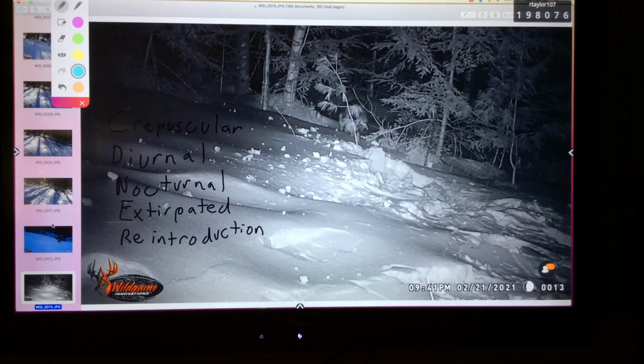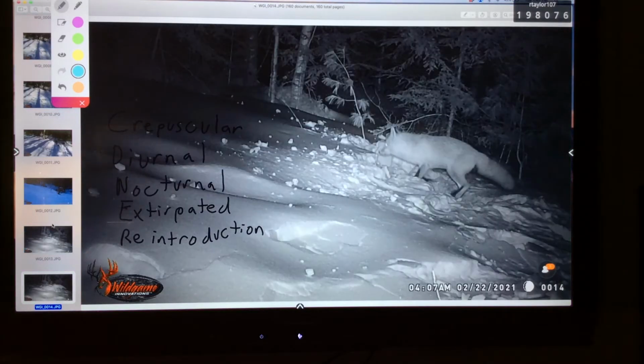So white-tailed deer are crepuscular. White-tailed deer are most active at dawn and dusk. The raccoon here, he is nocturnal. And the squirrel and the blue jays are diurnal. They're active during the day, but not active at night. And we'll continue on looking at some of our pictures.